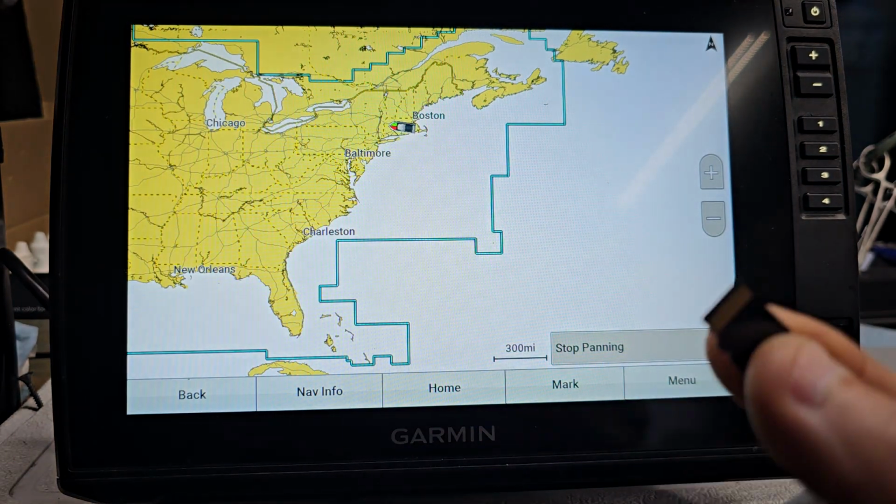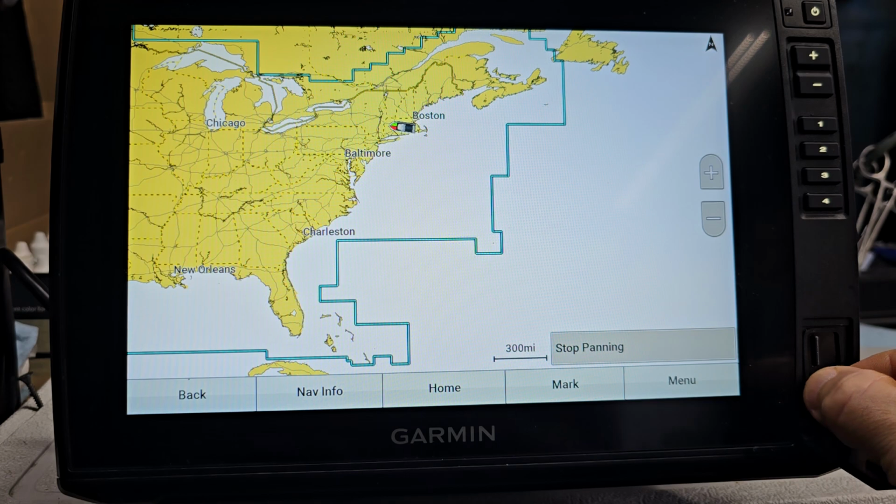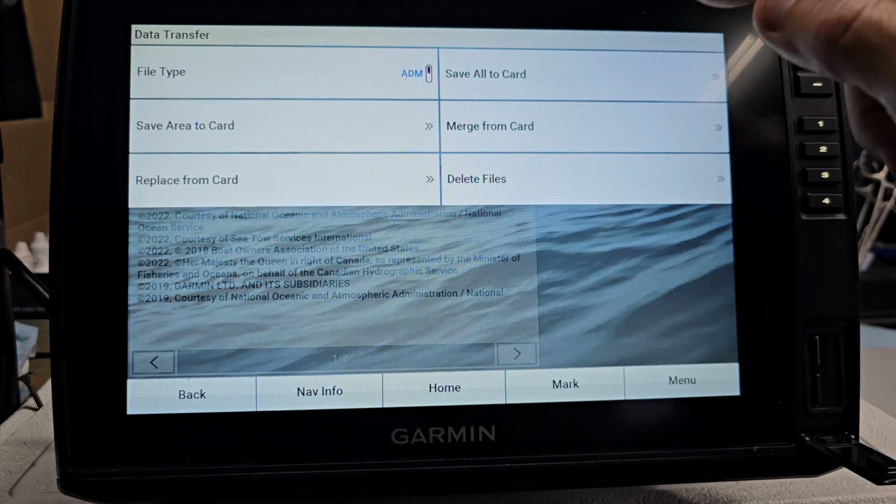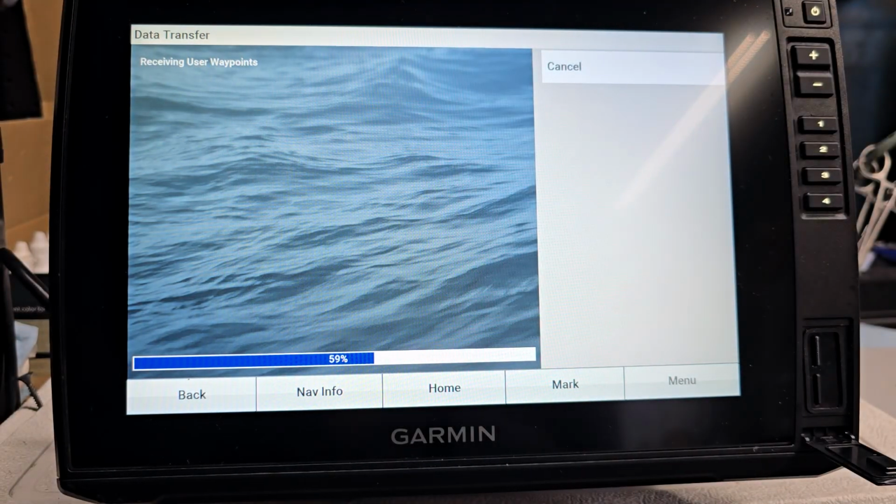I take my card, I'm back home. Now I'm just fishing Connecticut and Mass and I want to be able to save waypoints. I put that back in my unit, click. It's going to ask me if I want to manage my data. I hit OK. I manage data from the card. Yes, I do. I want to hit my 007 because I know 007 is my Connecticut Mass card. I could have easily named it Massachusetts and Connecticut, but just for right now, I just hit 007.